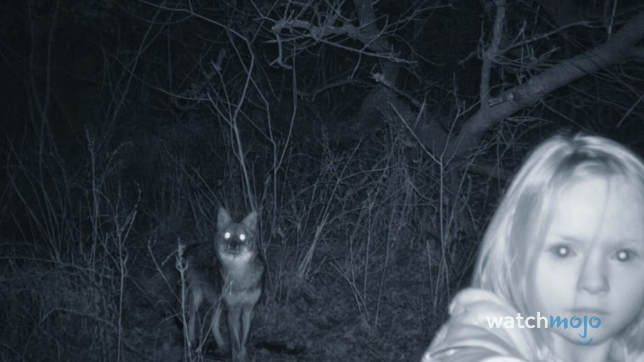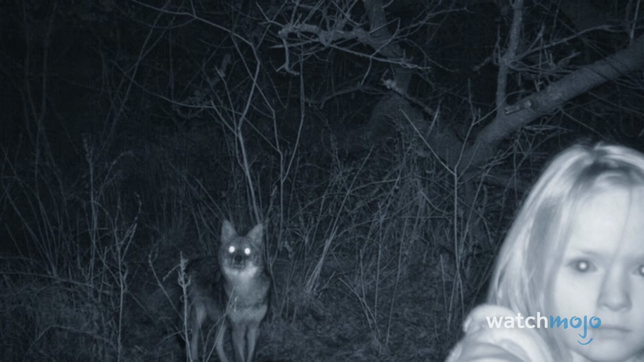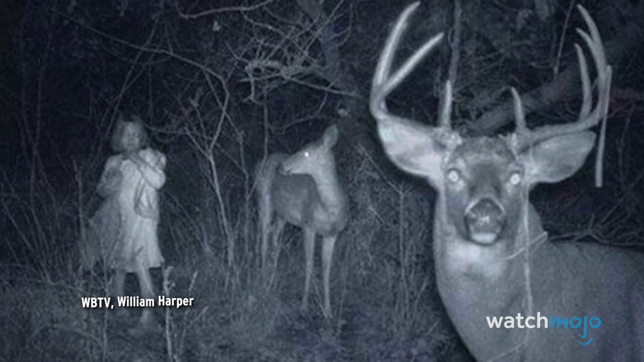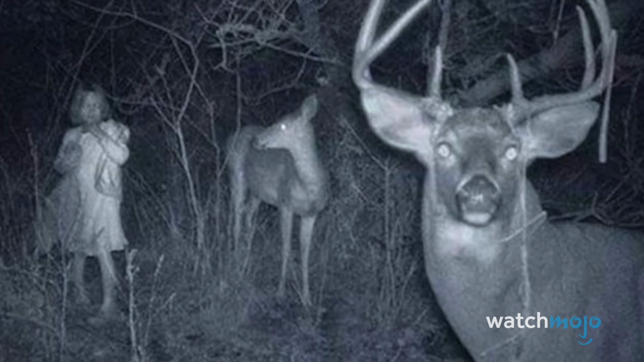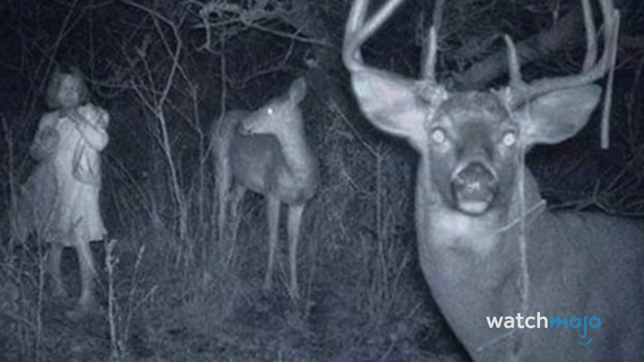That's because this image is part of a series called Following the Deer by Illinois artist William Harper. The image was taken out of context and widely circulated around the internet, leading several concerned citizens to wonder why this little girl was wandering in the woods. Thankfully, the girl was never really lost, but this picture is still very spooky.